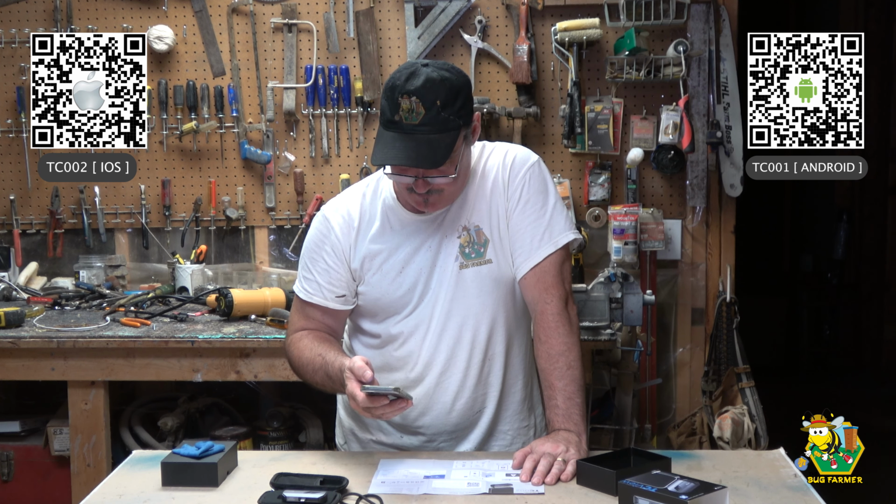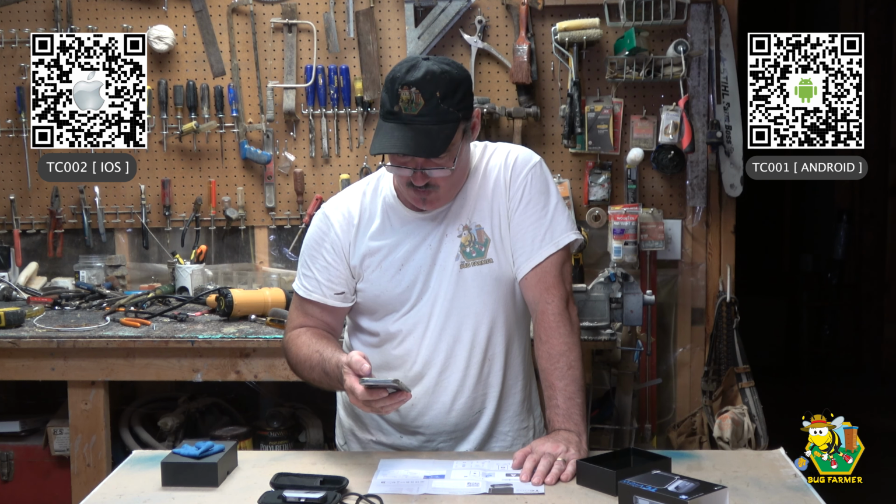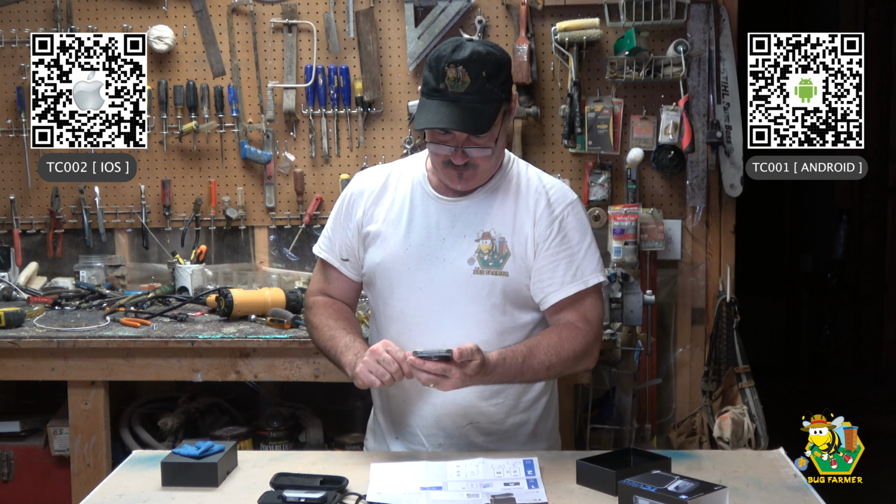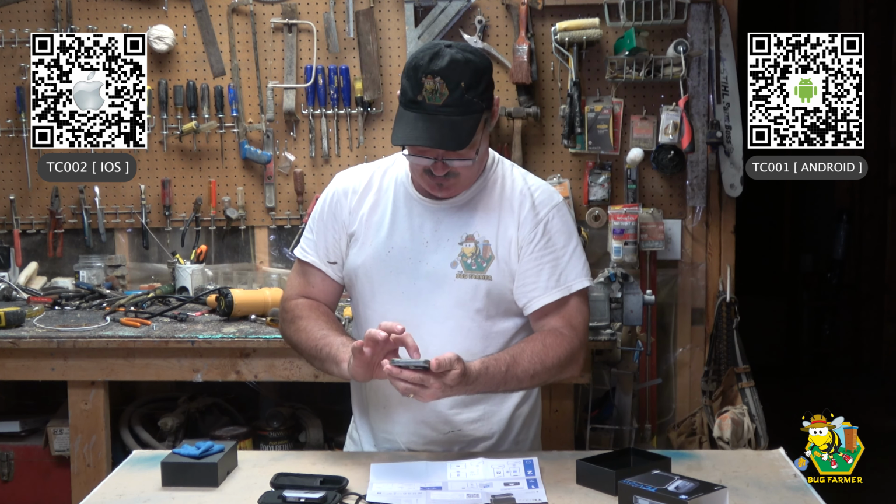Ah, there we go. Okay, so the app that you want, Top Infrared. That is what you want. Okay, we're going to go ahead and get thermal camera for iOS devices. Install.